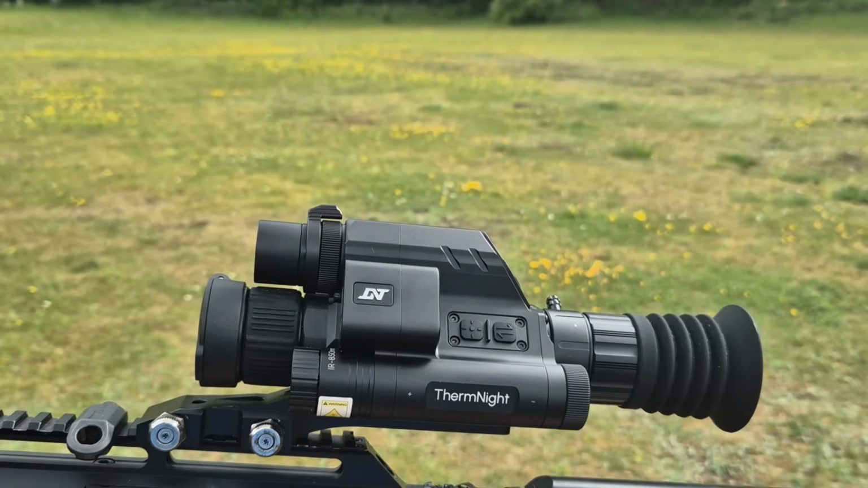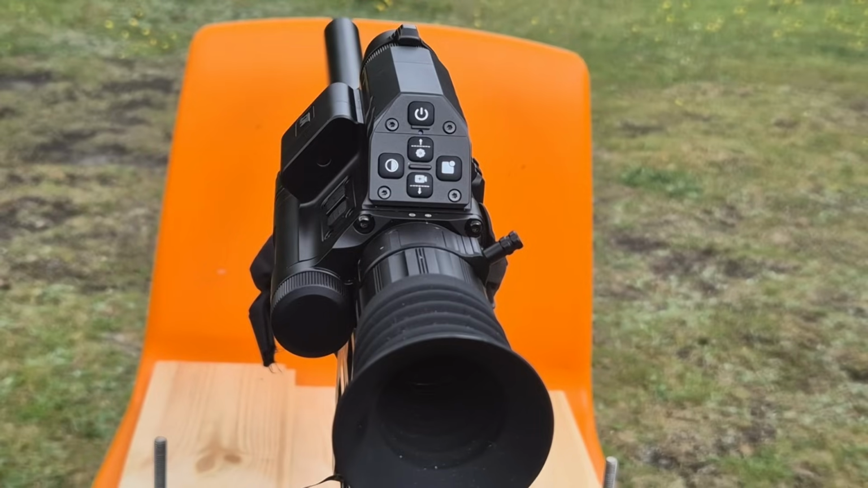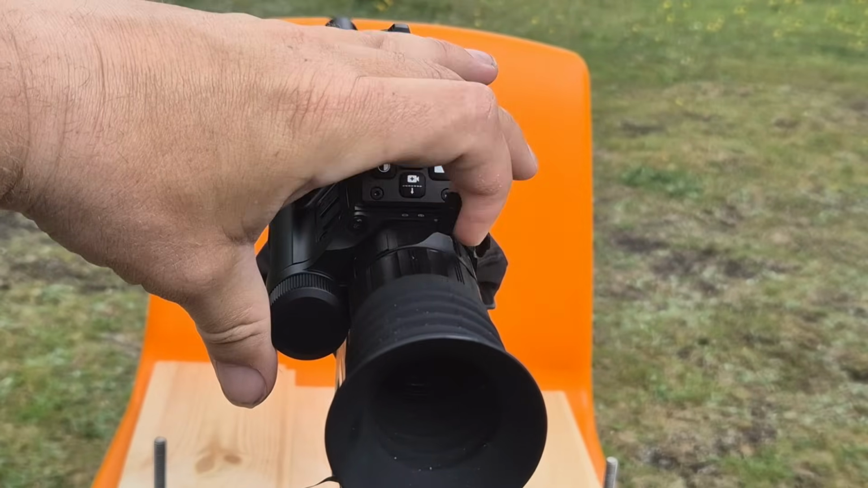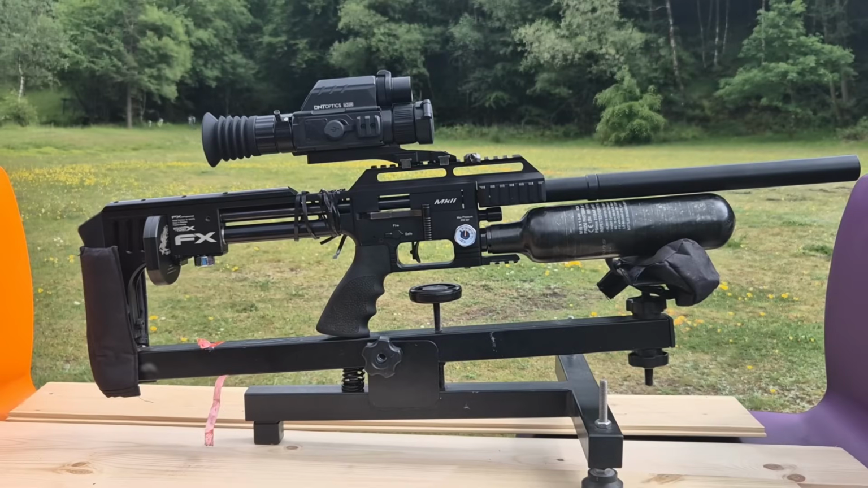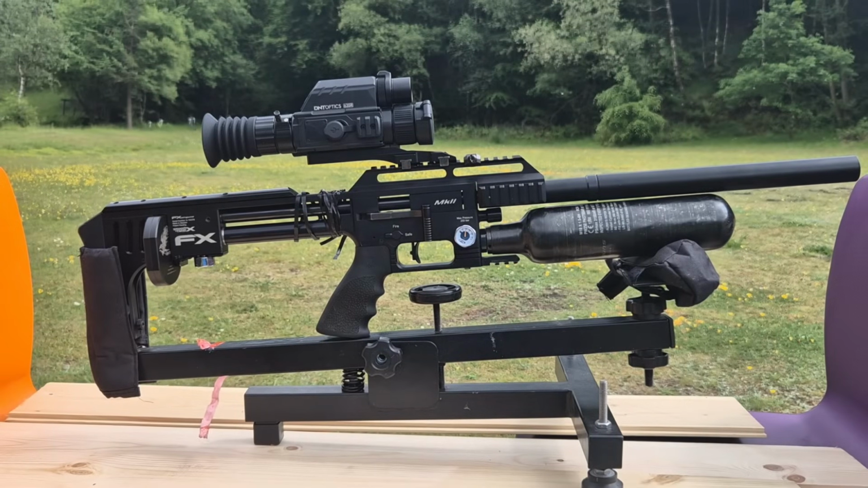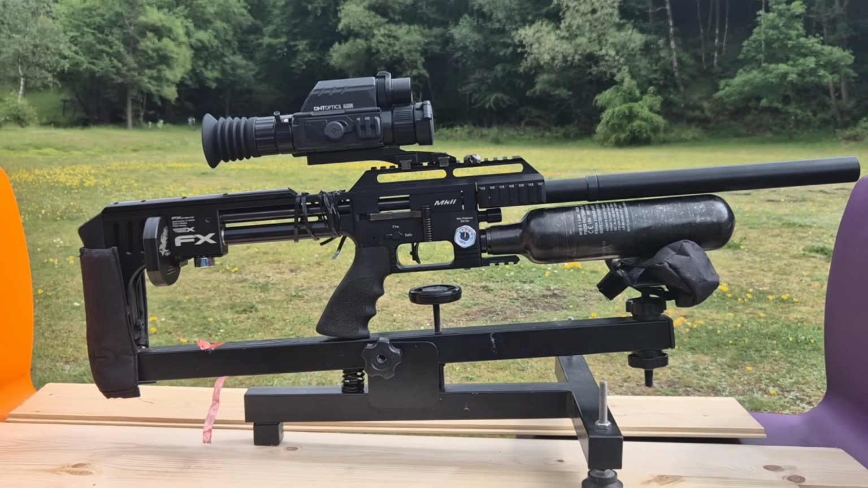The scope is the Thermnight 635. I've only put a few hours into this scope, and so far I'm really impressed. I've had no issues and everything works as it should. The rifle is something I've used for a while now, and I absolutely love it. It's the FX Mark 1. It says Mark 2 on the block, but that was just a replacement part.